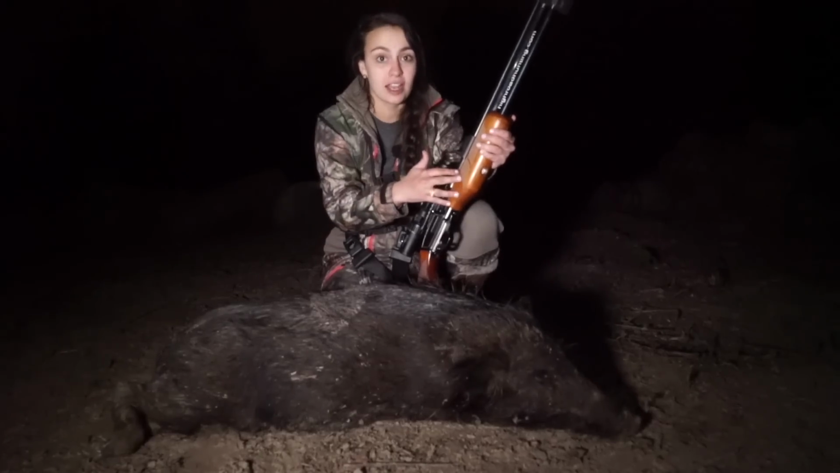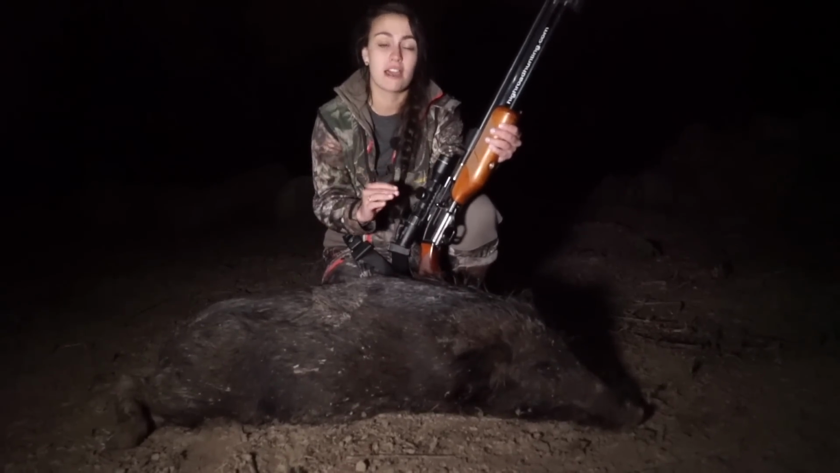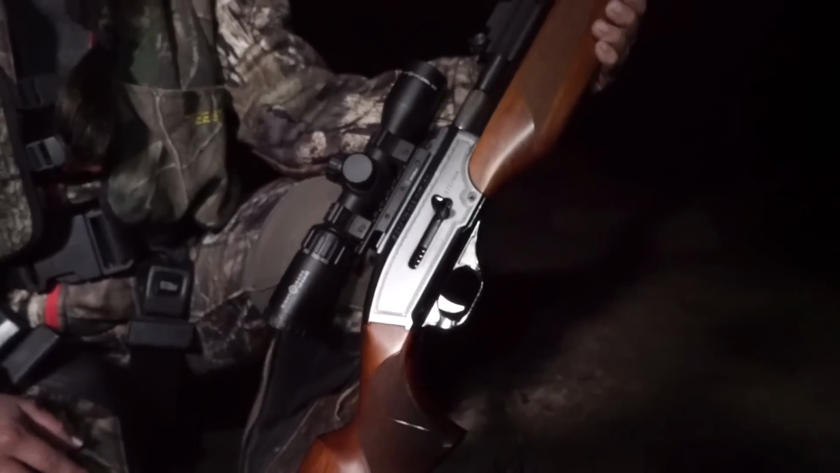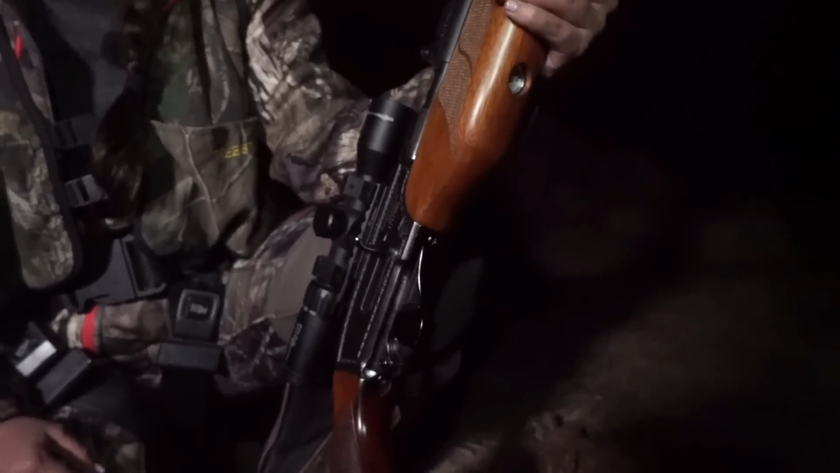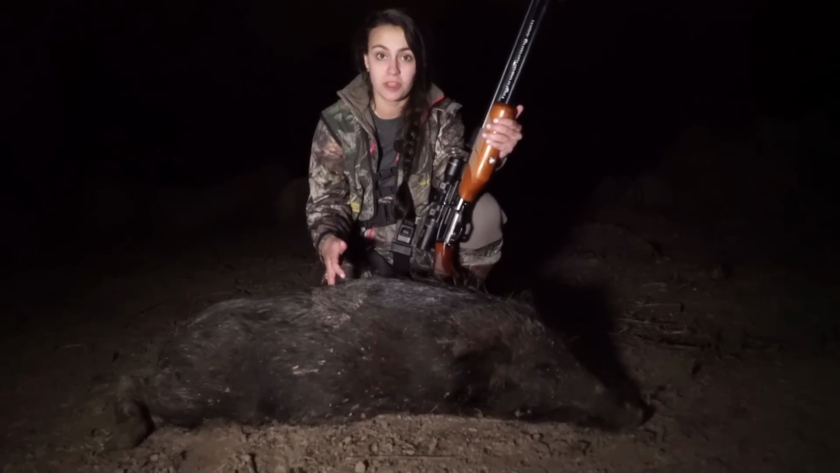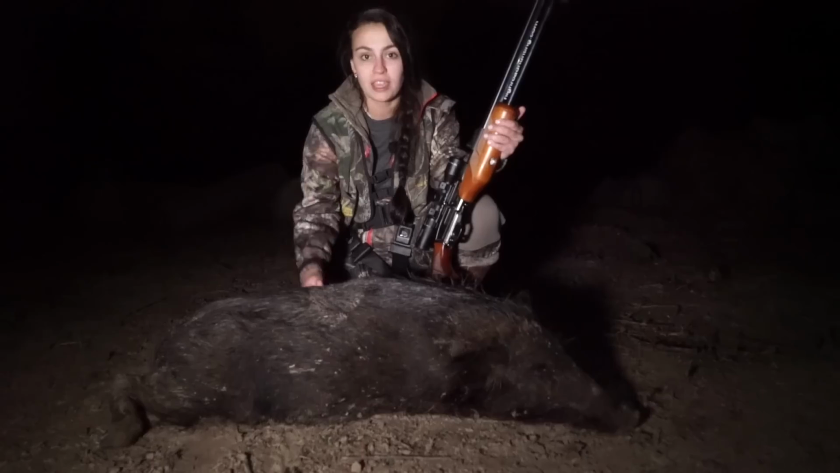Now this is an air gun. It's very special. It's a 50 cal. It can shoot either a slug or an arrow at 500 feet a second. So it's not your ordinary rifle, and it's really special to me because I also shot my first black bear with it this spring. This is my first boar with it. It's a great sized eating one, so we're really excited to get him back and put him on the can cooker.